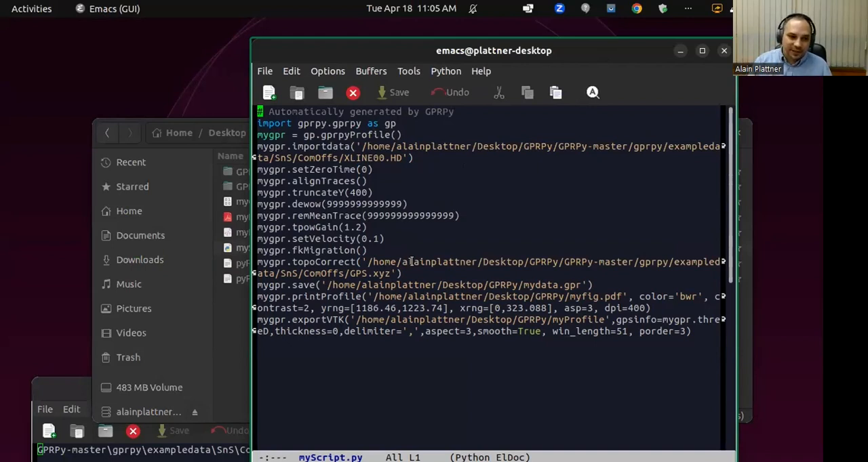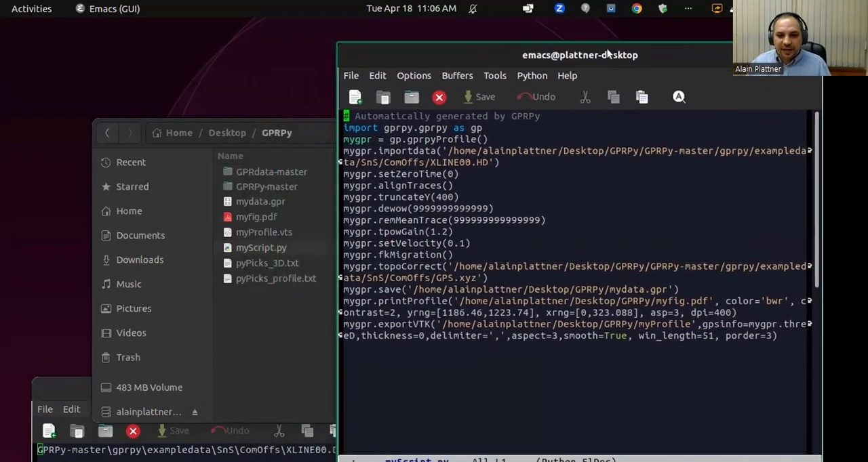GPRPy, of course, is not the only software that can do this. Recipe also has, I think they call it an API or something like that, but here we just call it the MyScript. I find this really useful because if I want to change something, let's say the dewow or where I truncate, or I want to change the velocity, then I can just save this. And then maybe I want to change the name I export under, say save it as my data 2, my figure 2, my profile 2.